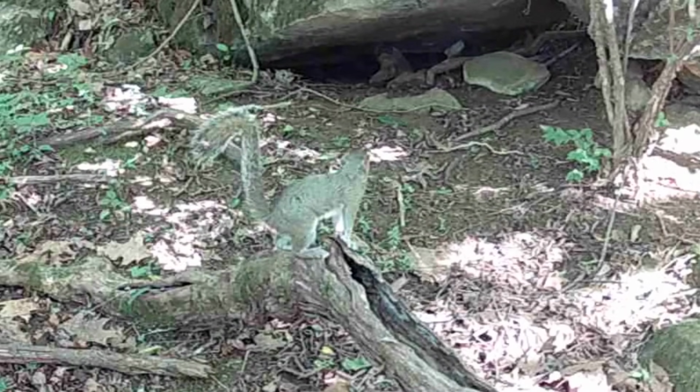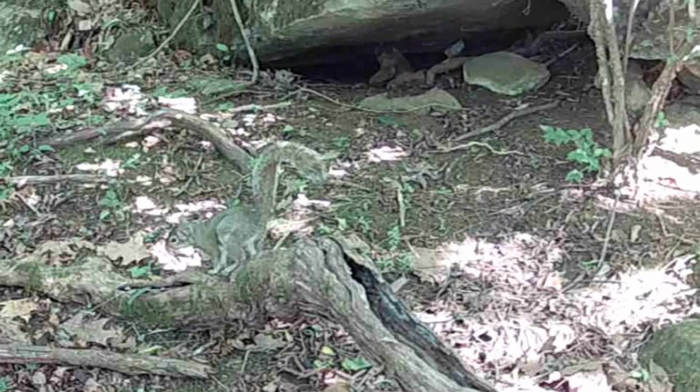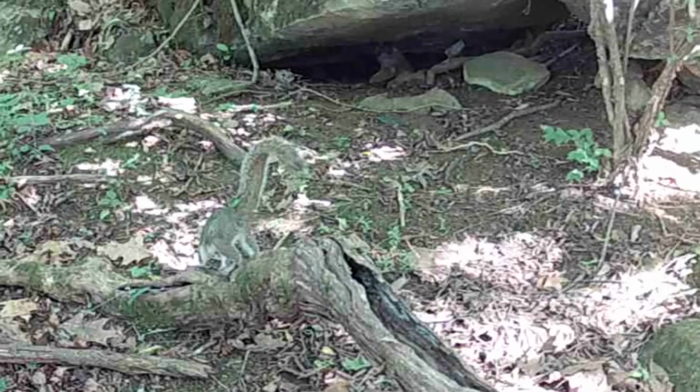And there's little old Ricky when the coast is clear. He's up on his perch. Always up here. Sometime or another, he's on this perch during the week.